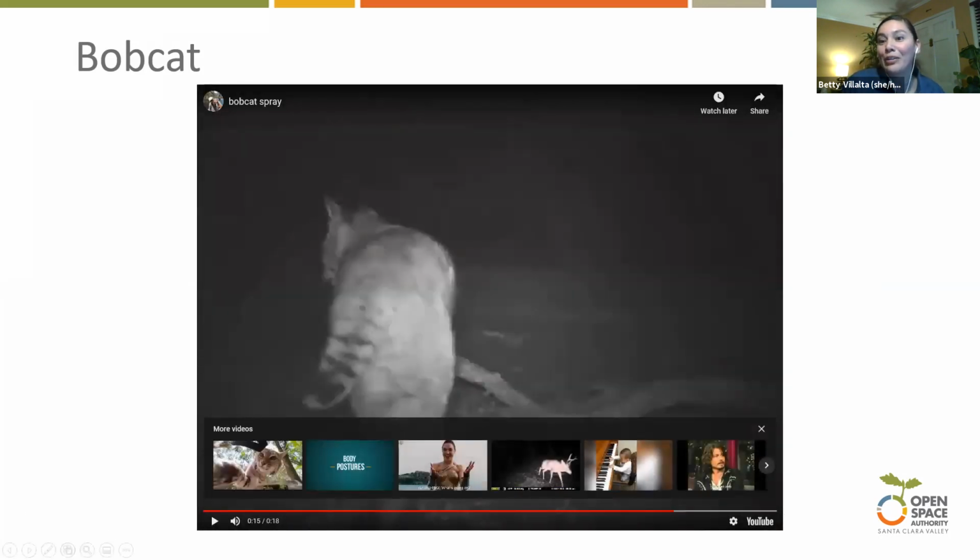So bobcats primarily use scent marking and visual markings to mark their territory. And we saw that in that previous video where it was scratching. And this one is actually spraying the camera there, or maybe whatever was close to the camera. So they can do the scent marking, and they don't really use sound to deter other bobcats.